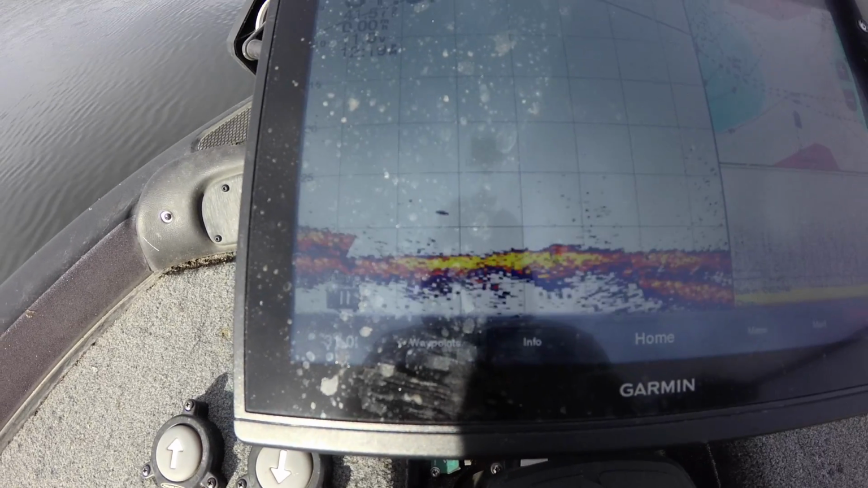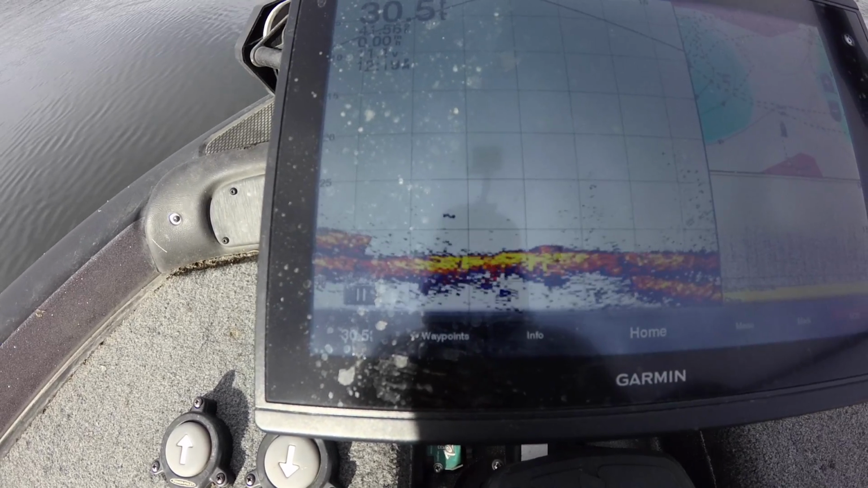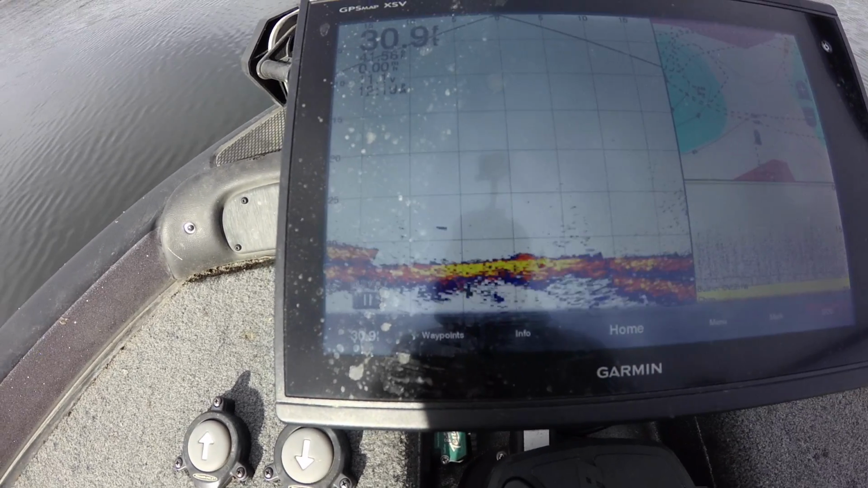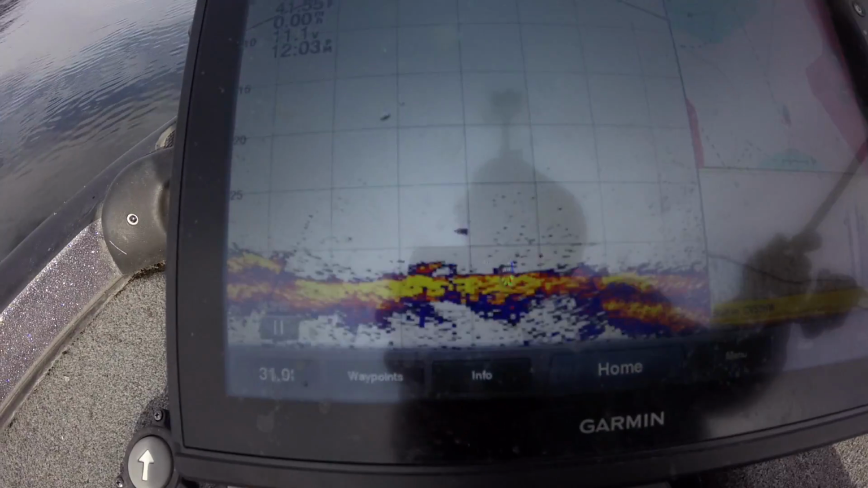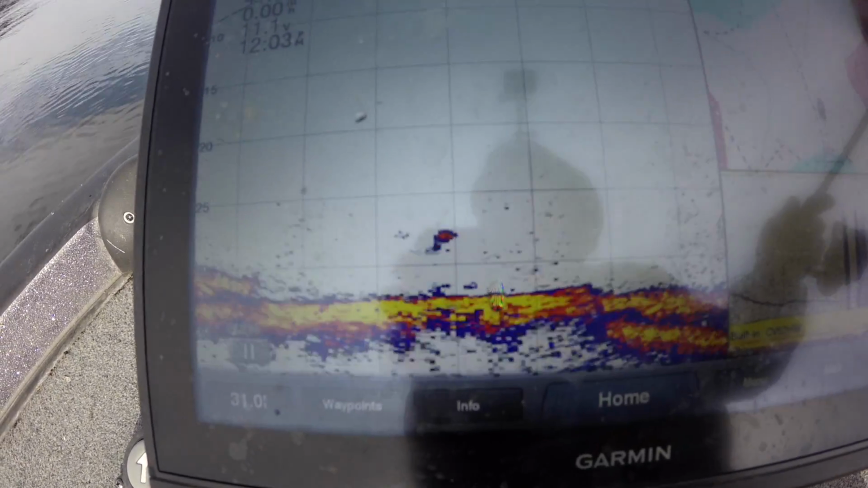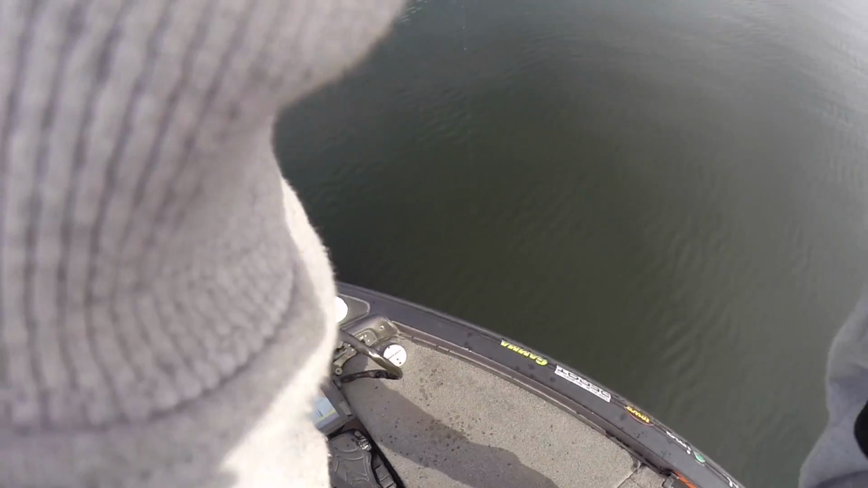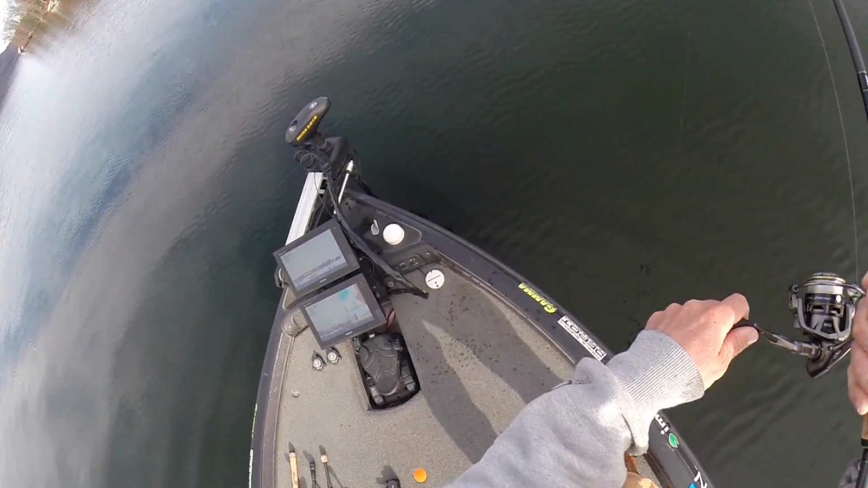I got one on the bottom now. Looks like he's slowly making his way over here. I don't know if he sees it yet or not, but we'll find out in a minute. There he is coming up. That's a big one too. Got him. That is a big one.